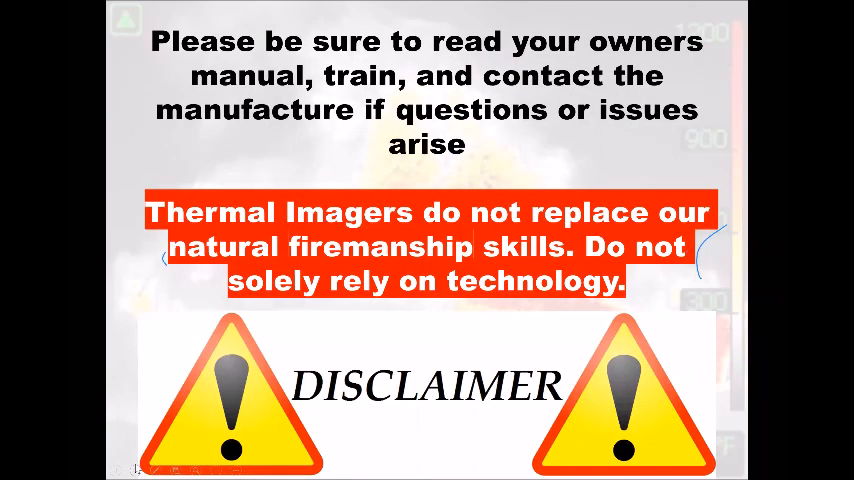Like anything else in teaching in the fire service, please revert back to your owner's manual and train on your equipment. I'm just giving you tidbits of things that are out there when it comes to cameras and technology. But at the end of the day, this is technology. It might fail on you, so you have to revert back to your firemanship skills, doing proper searches, making a good scene size-up 360 with our human eye, and understanding that one of the biggest downfalls to an imager is the batteries. If a battery dies on you quickly, can I go back to my natural firefighter skills of doing the basics?